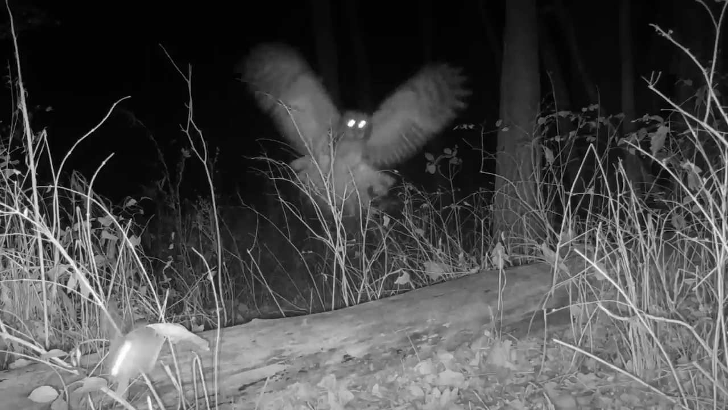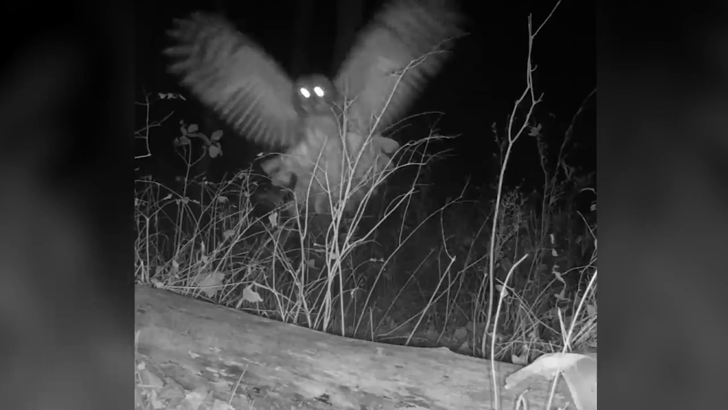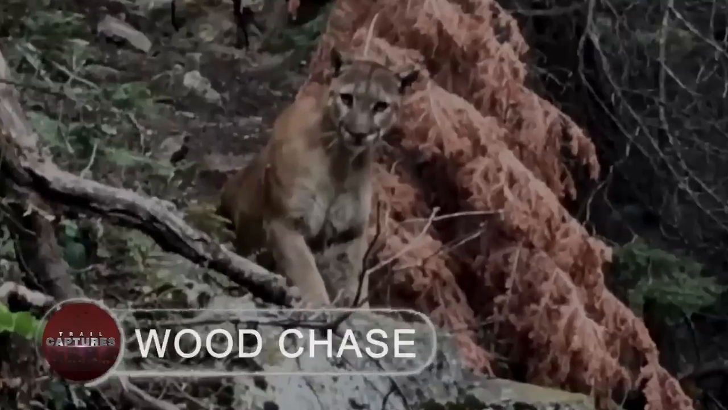Where in their defense, the eagles have most likely forgotten to soar, they could see the squirrel taking care of it for them. He made a huge, seemingly airborne leap as soon as he realized he was going to be attacked. However, this is where the owl was seen abruptly appearing on the track and striking the rider in the face. Wood chase.